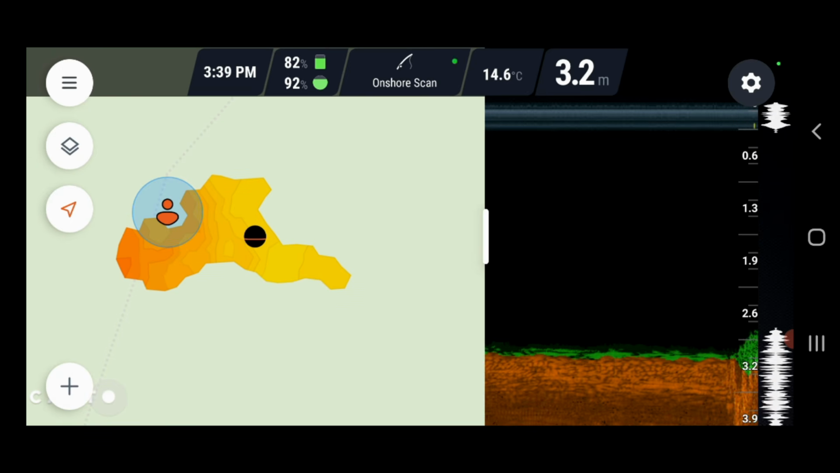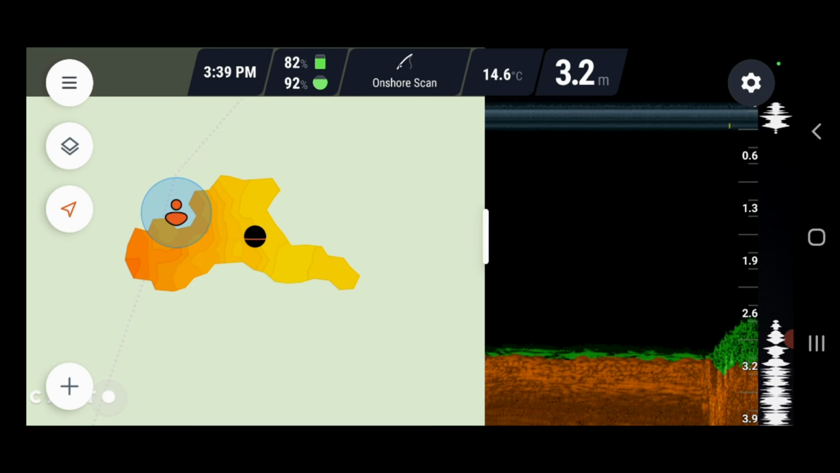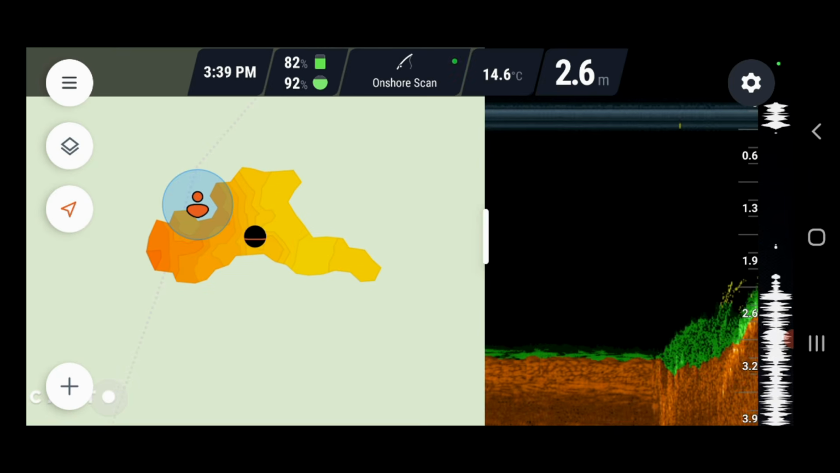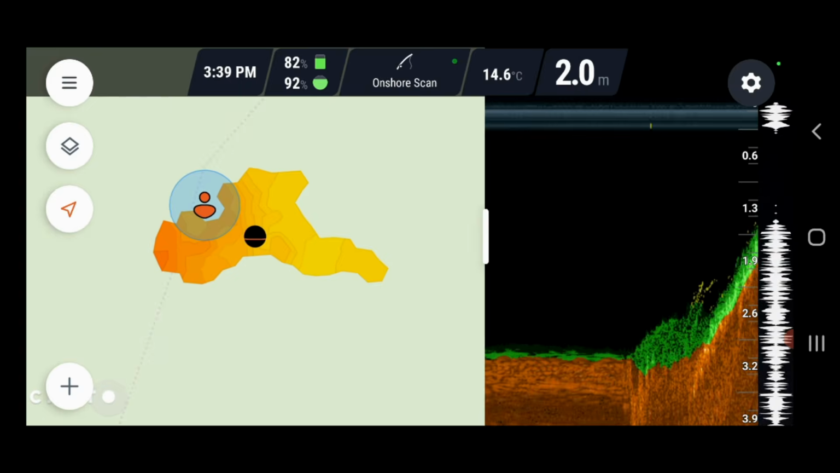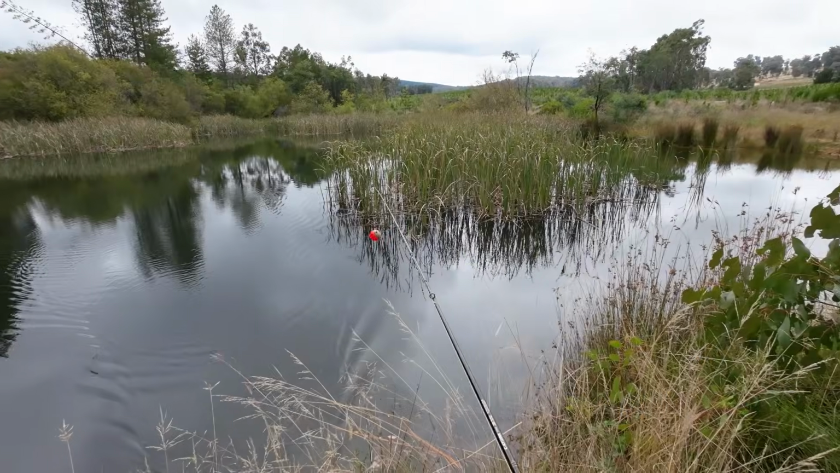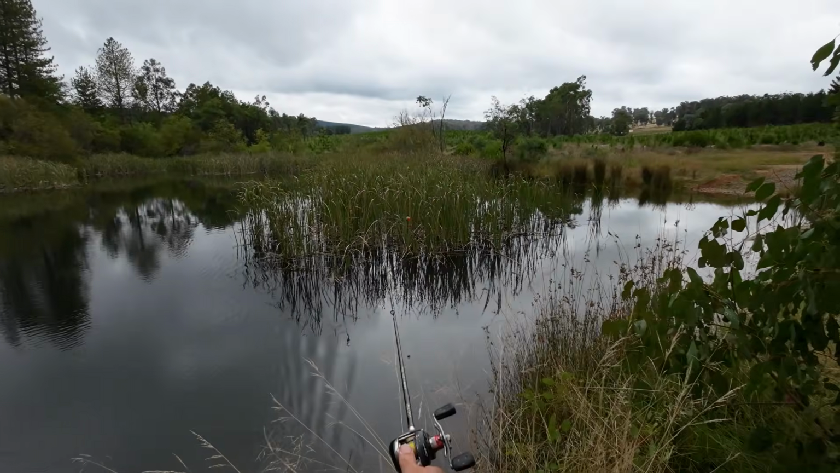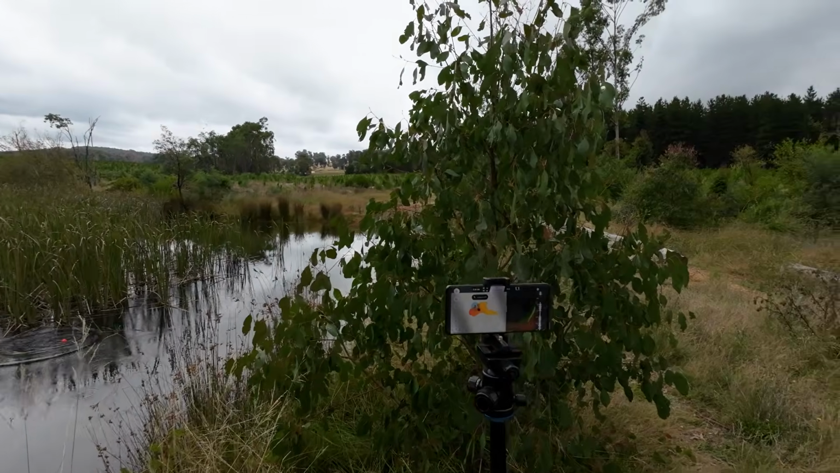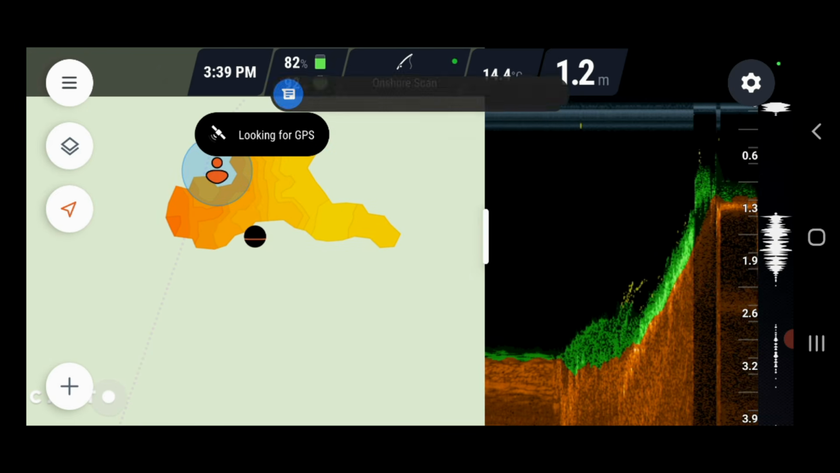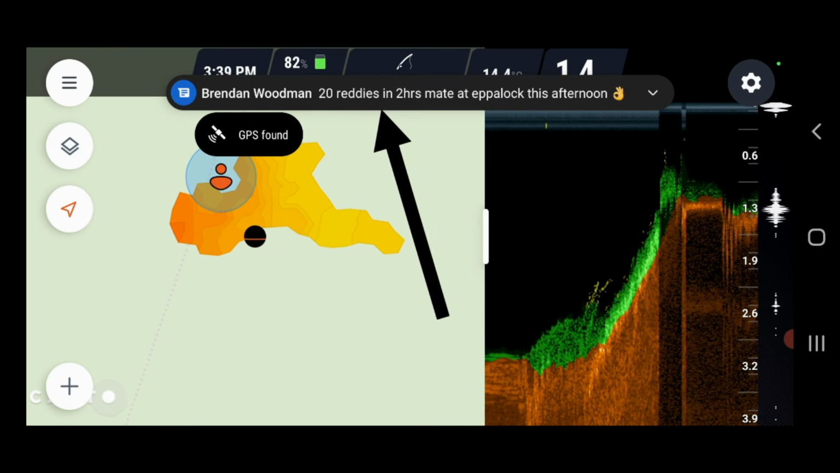So all I need to do is just cast it out and reel it in, and cast it out and reel it in, and that will colour in the map, and I'll see what I can come up with as far as a bathymetric map goes. I might just put one over here in the corner. I haven't had one over there, so that should colour in a new part. There we go. See, I'm just off in a new area there.